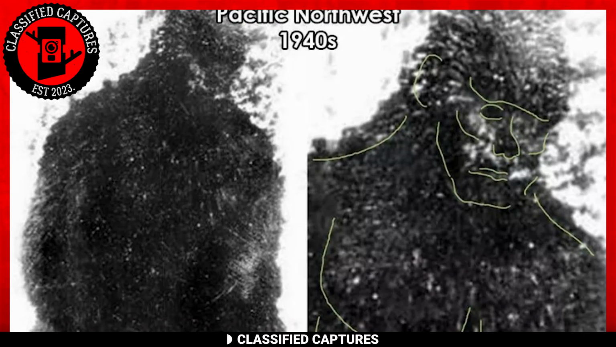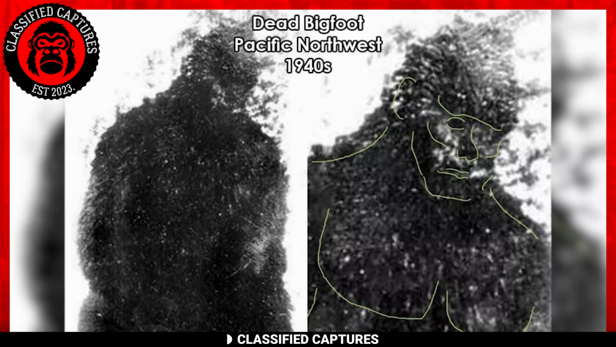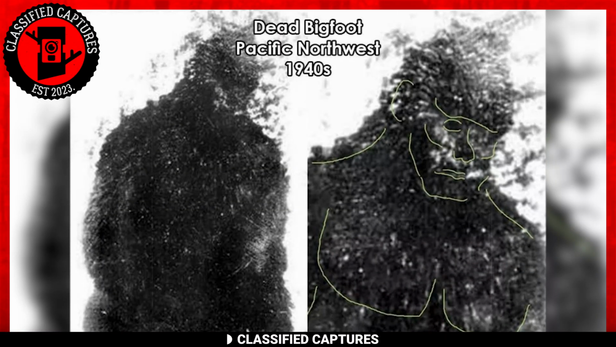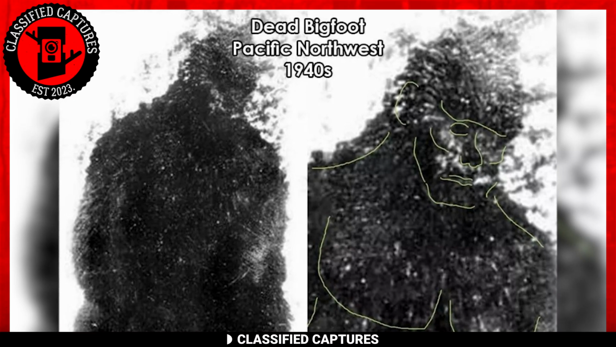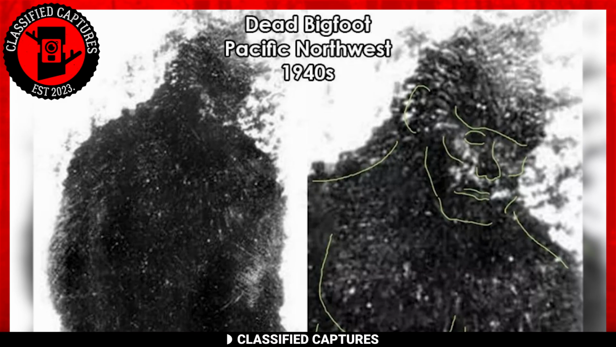Have you ever wondered what a dead Bigfoot would look like? If you haven't, well, wonder no more. I have an image from the 1940s of one right here. I know the image is confusing and doesn't look like much, but believe me when I tell you, that's actually a dead Bigfoot, at least according to the one who took the picture in the 1940s.